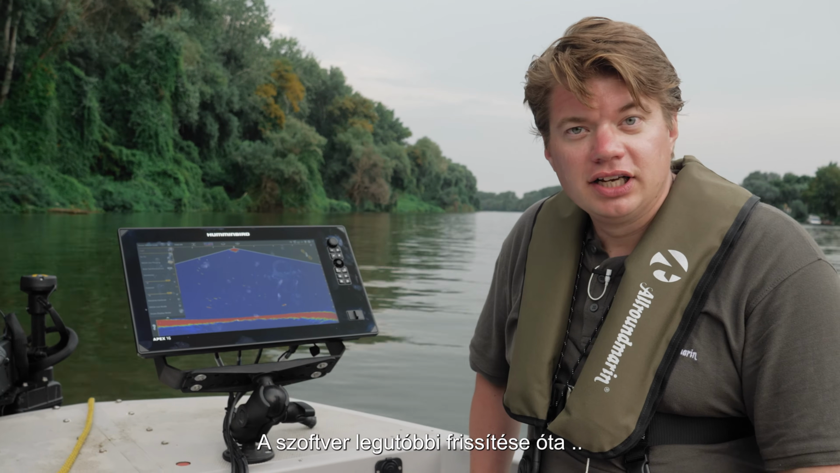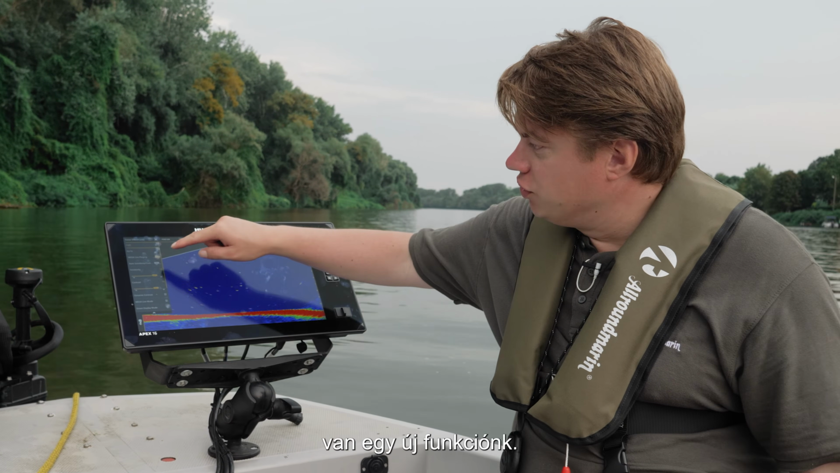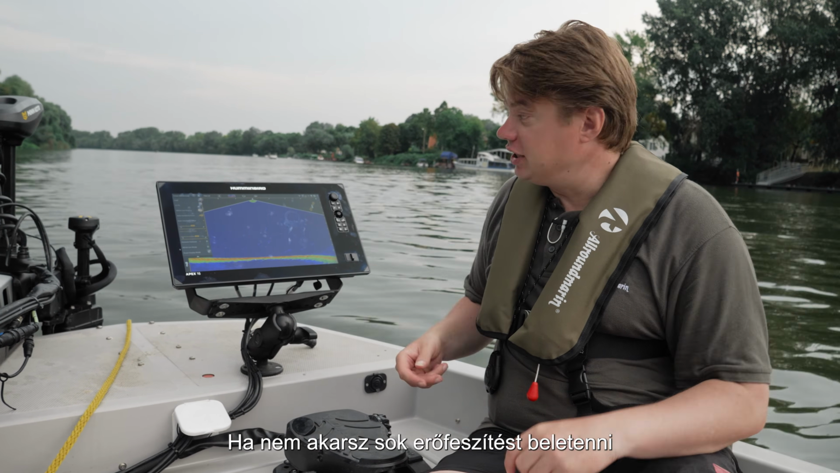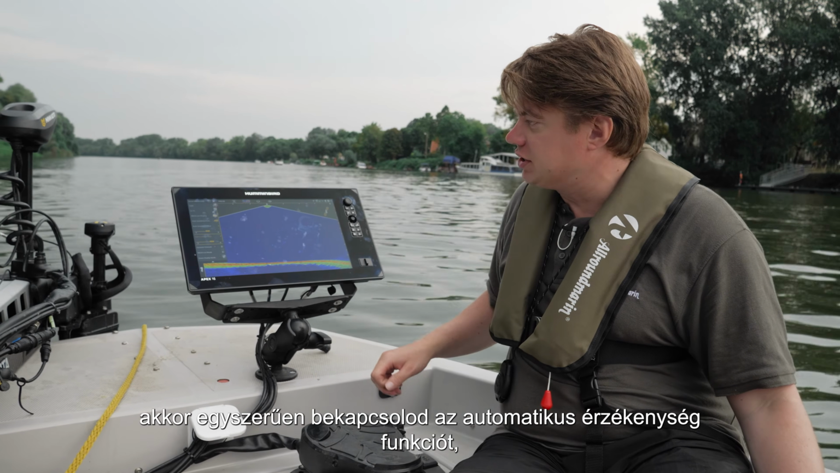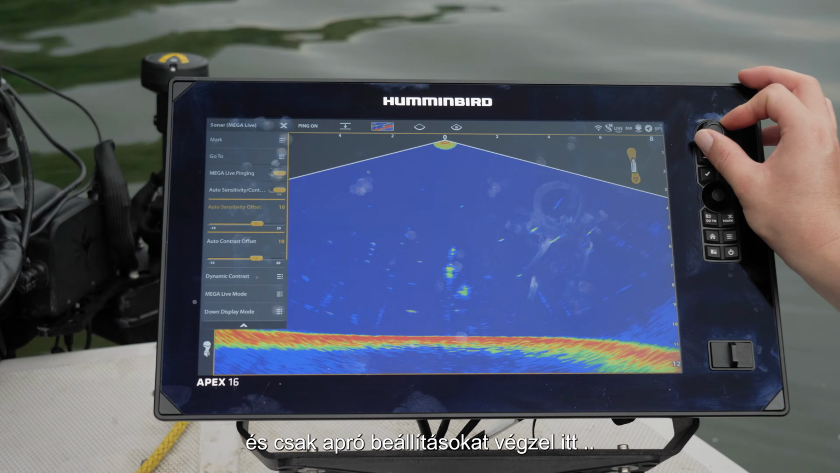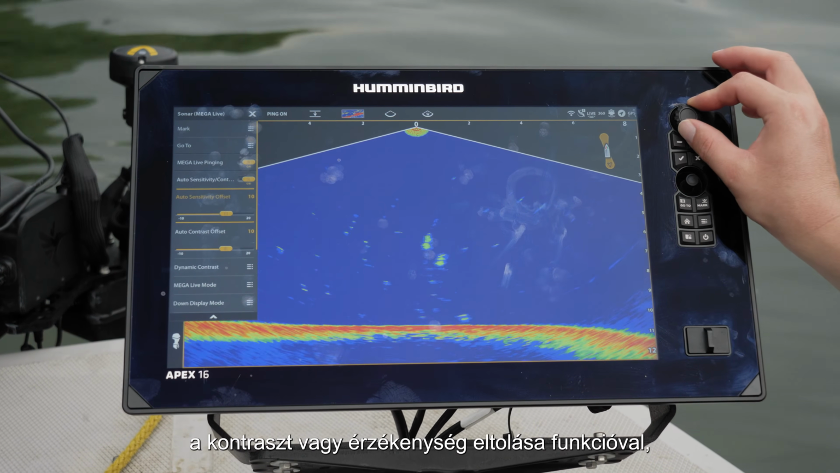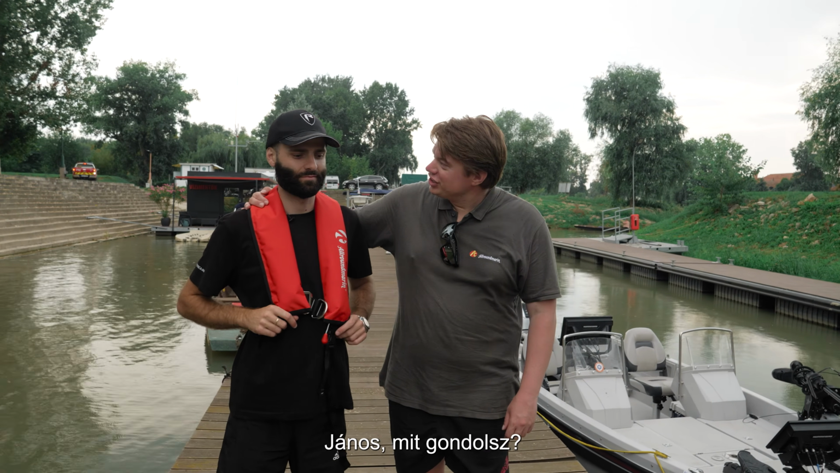After the latest update of the software, we have a new function. If you don't want to put so much effort into adjusting your Mega Live, you simply put the auto sensitivity feature on and make only small adjustments with the contrast or sensitivity offset feature, and boom, you have a perfect picture. And János, what do you think?